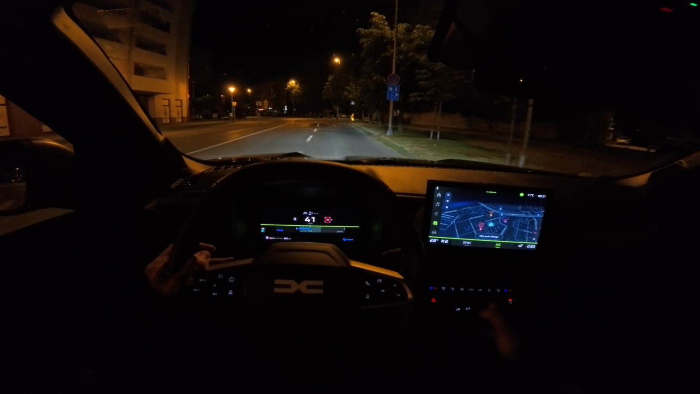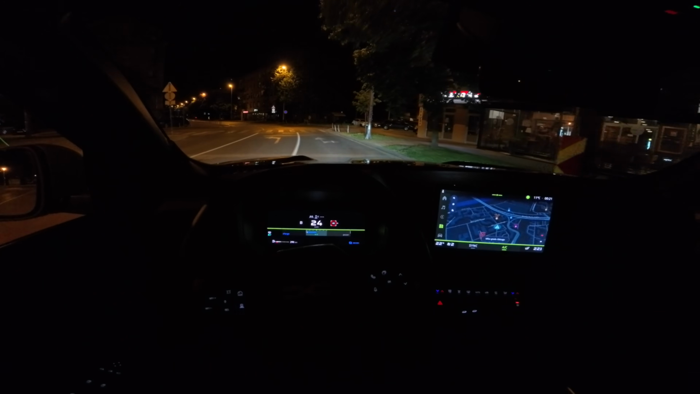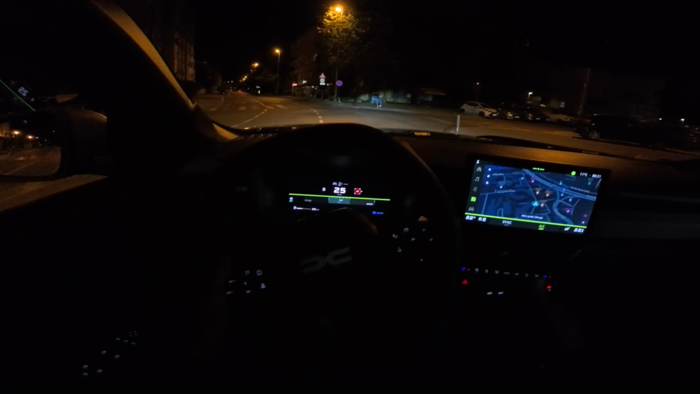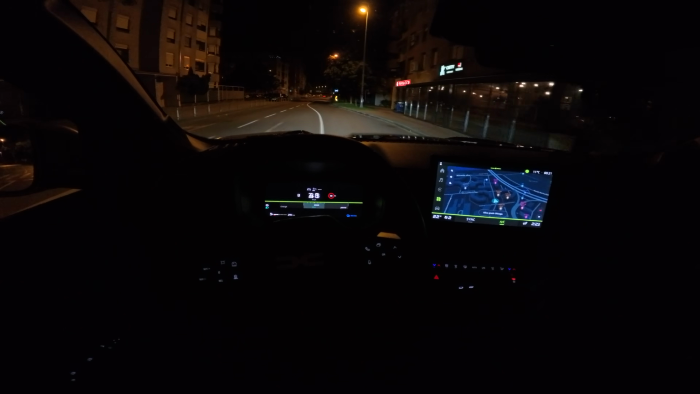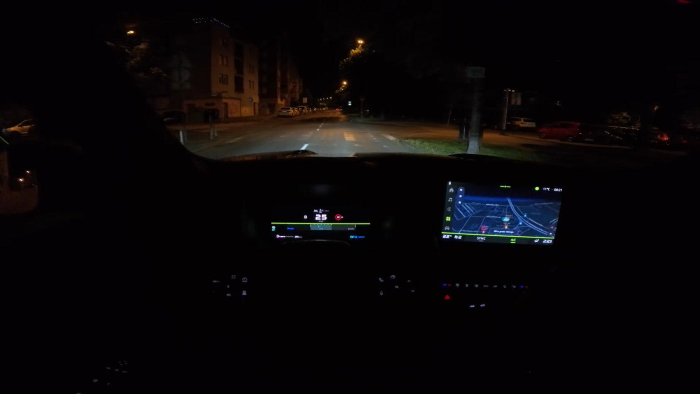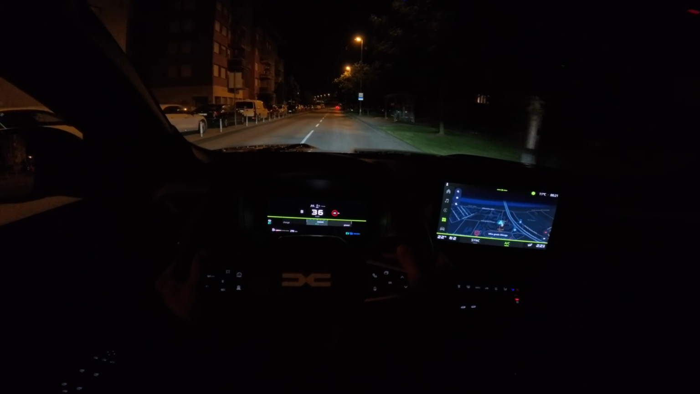When you let go in B, you're recuperating more. In D, it's a very gentle recuperation, but the battery is being charged while you're braking, recuperating, or with the petrol. But with B mode, it's very close to one-pedal driving. I personally like that. Some people don't.